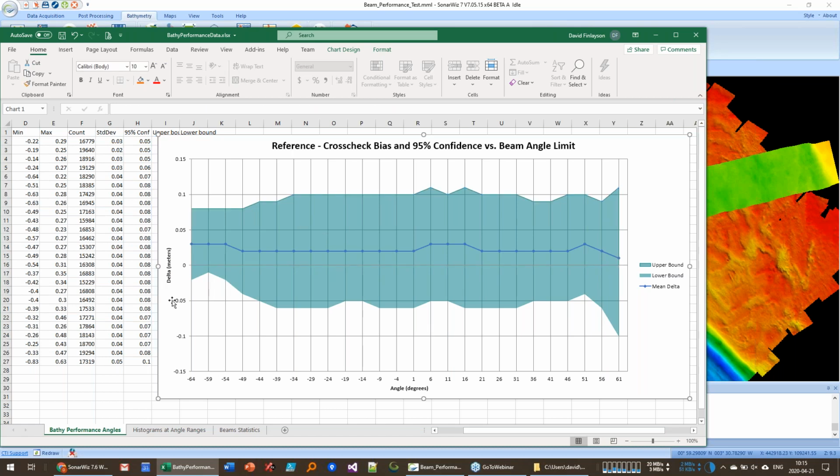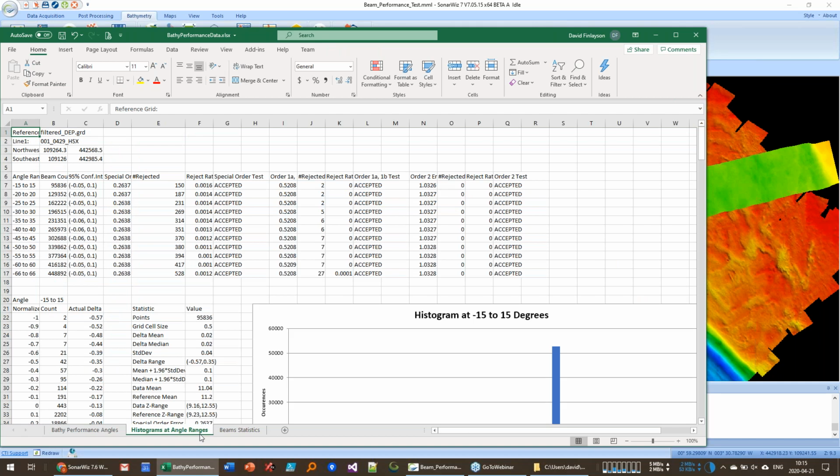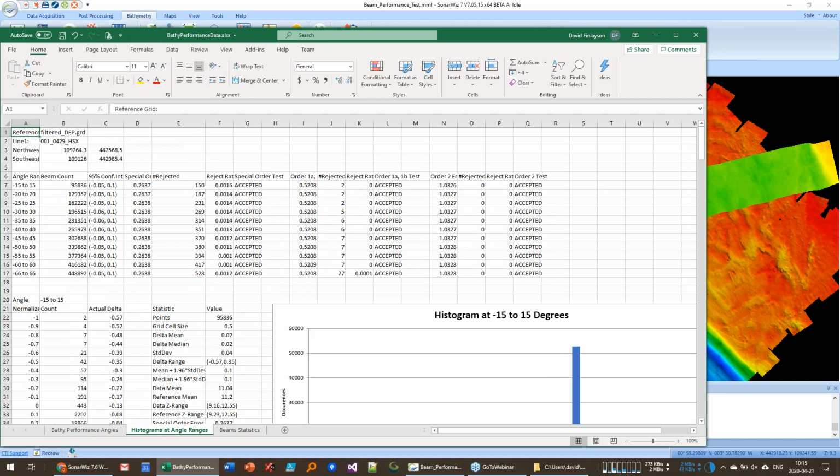Now, the second question you want to ask, so this is the absolute error, the precision and accuracy as a function of angle. And here on the second page, we have this histogram and angle ranges report, which will tell you whether or not you have met or exceeded IHO standards.